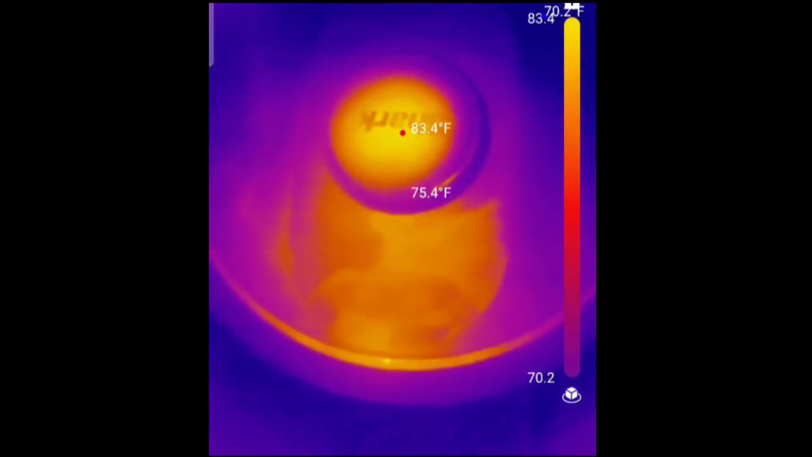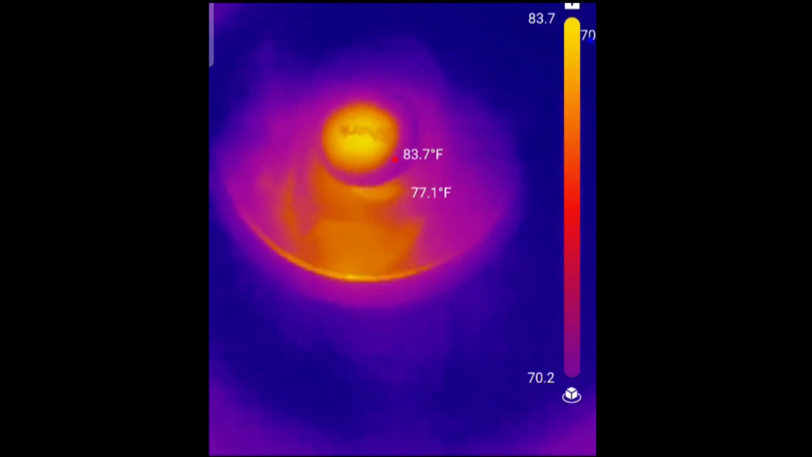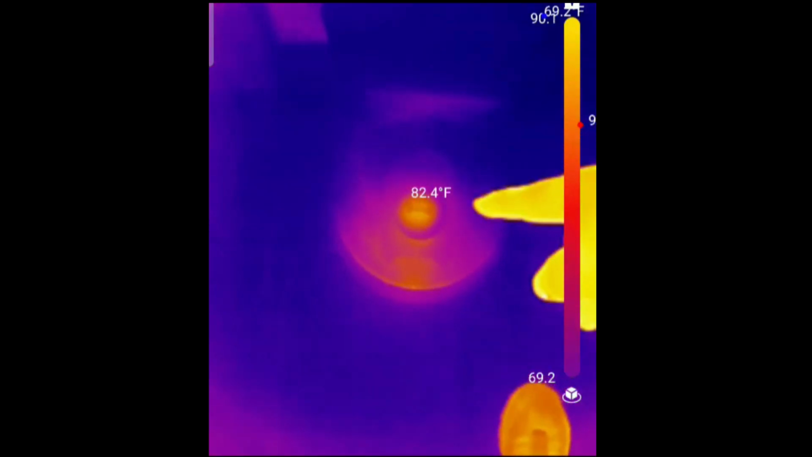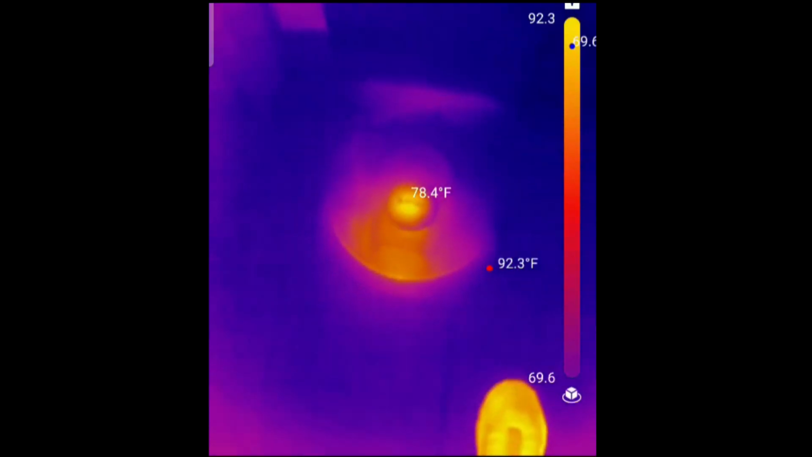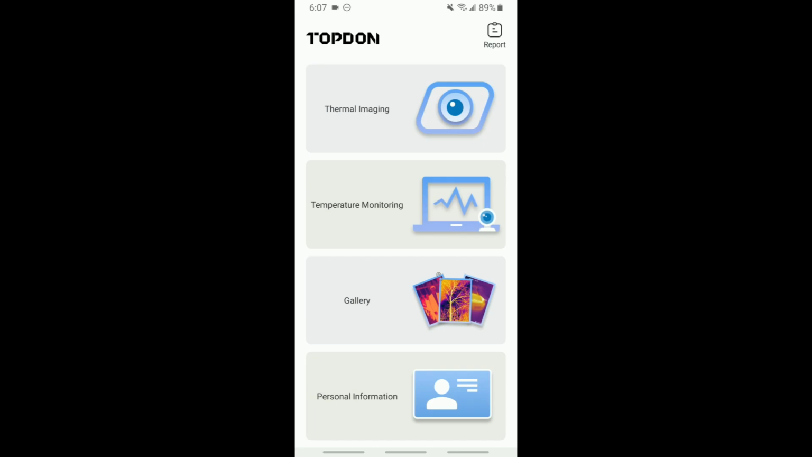Here's the robot vacuum. You can see that it says Shark. I'm not sure why that's a little bit warmer there. Maybe the LiDAR stays active the whole time it's charging, because I don't think the battery is anywhere here. I don't know where the battery is. I'd have to look.